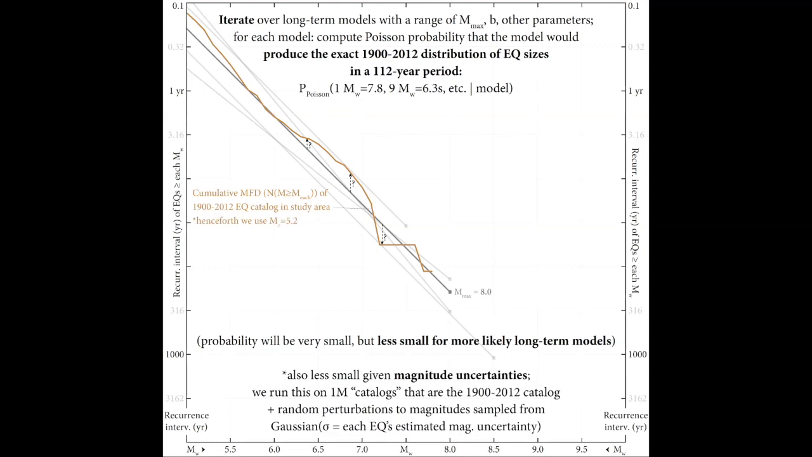Practically speaking, the numbers get less wacky when you incorporate magnitude uncertainties, which we do. So we're not requiring exactly 31 4.6s and no more, no less, because there might be 27 or 35 of them, as some of the 4.6s in the catalog might actually be 4.7s or 4.5s and so forth. And we account for that. And by the way, we do this down to a magnitude of completeness of 5.2, which we estimate from ZMAP, looking at the catalog post-1964 when the network was upgraded.